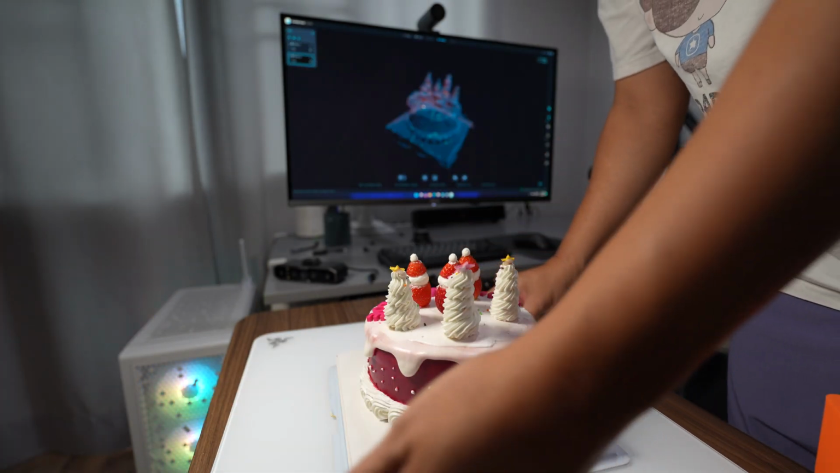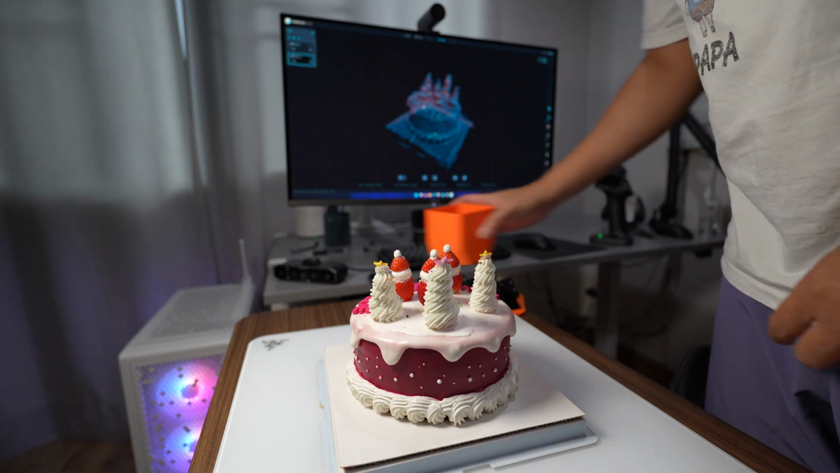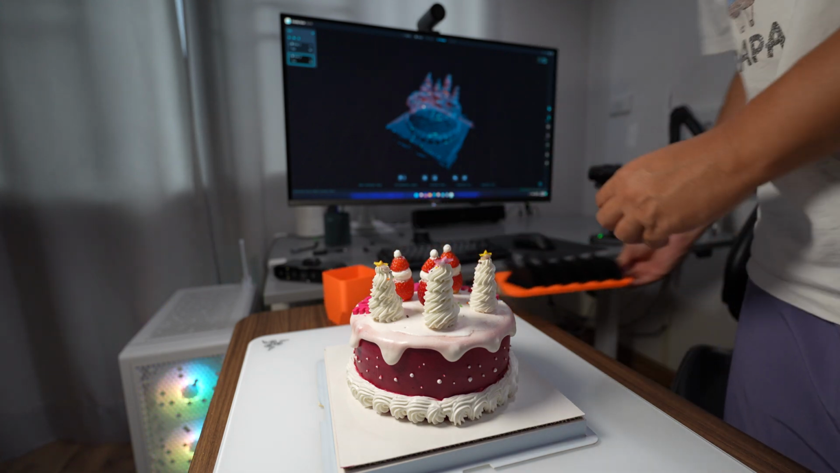Okay, let's try with the blue laser. See if the color is better or worse in the blue laser mode.